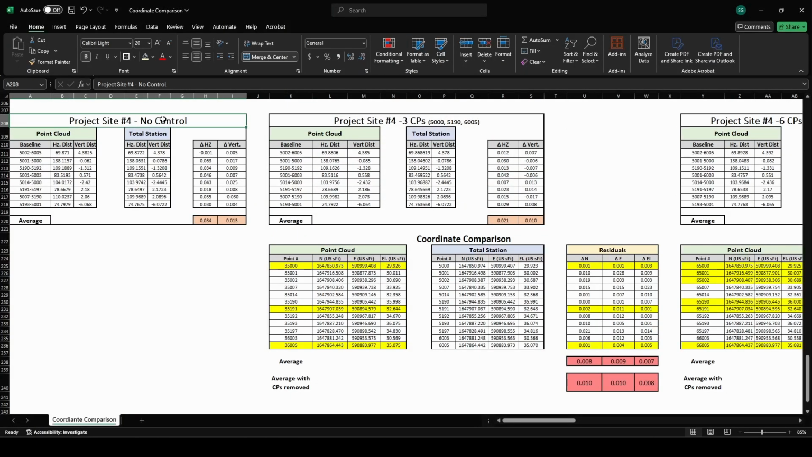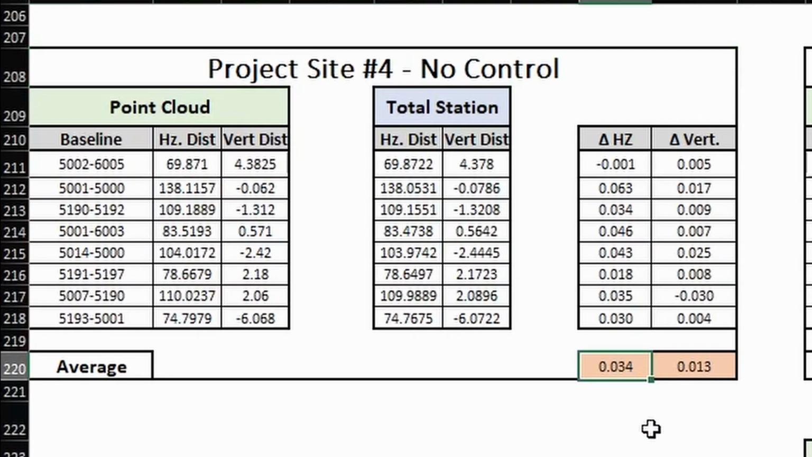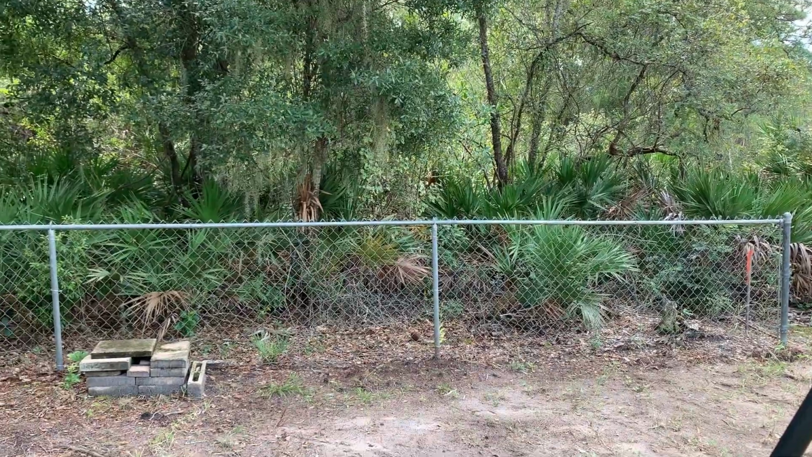When no control was applied using the inverse distance method, an average horizontal residual of 34 thousandths of a foot or 10 millimeters was found, along with an average vertical residual of 13 thousandths of a foot or 4 millimeters. These values were quite a bit higher than what we've seen so far considering the size of this project, and I believe it had a lot to do with the poor overlap and poor geometry for the scans to use